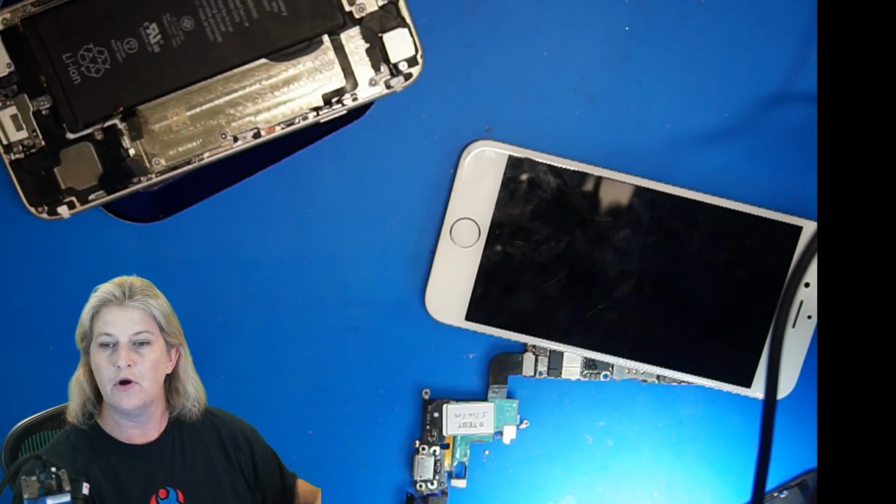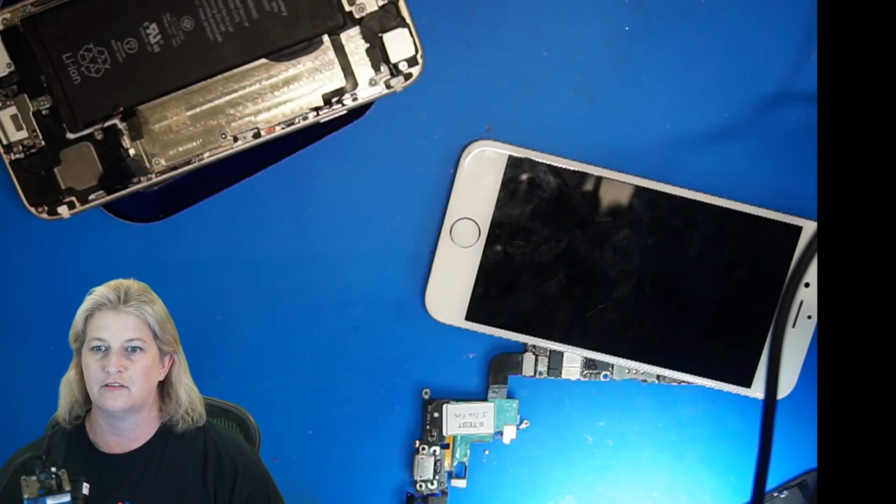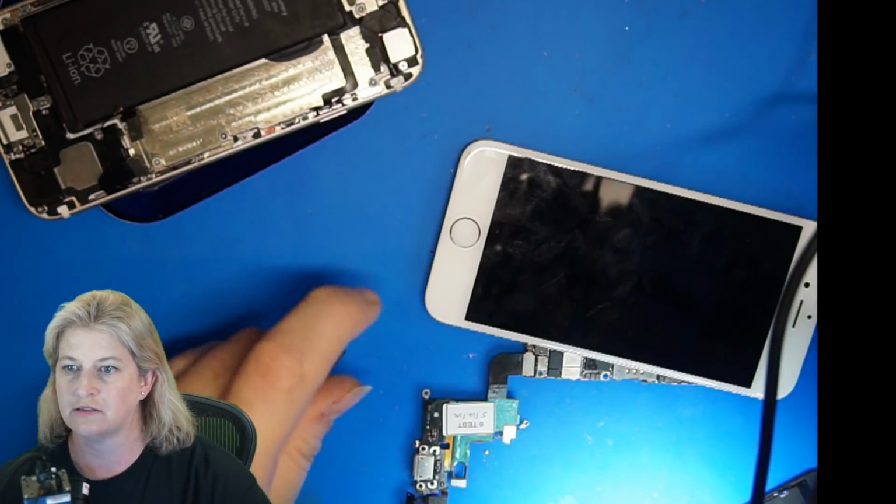Insomnia versus Apple. Burning the midnight oil. The spider blob. I kind of like that. Yes.